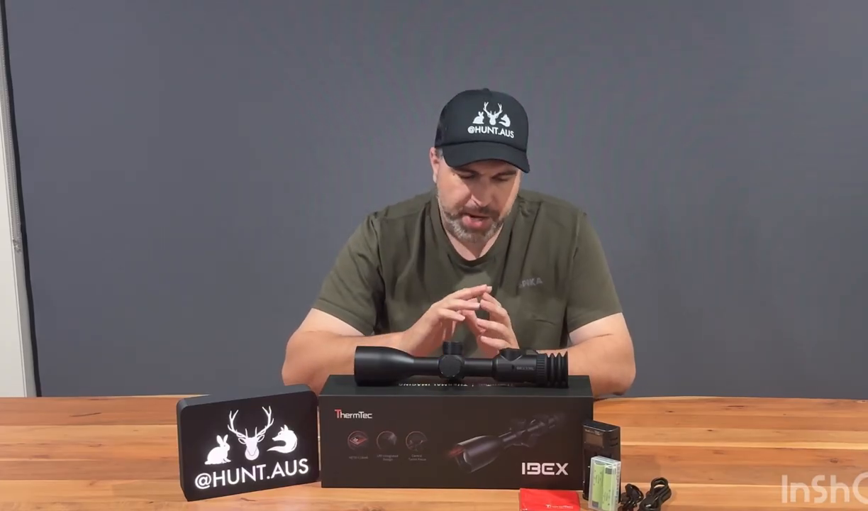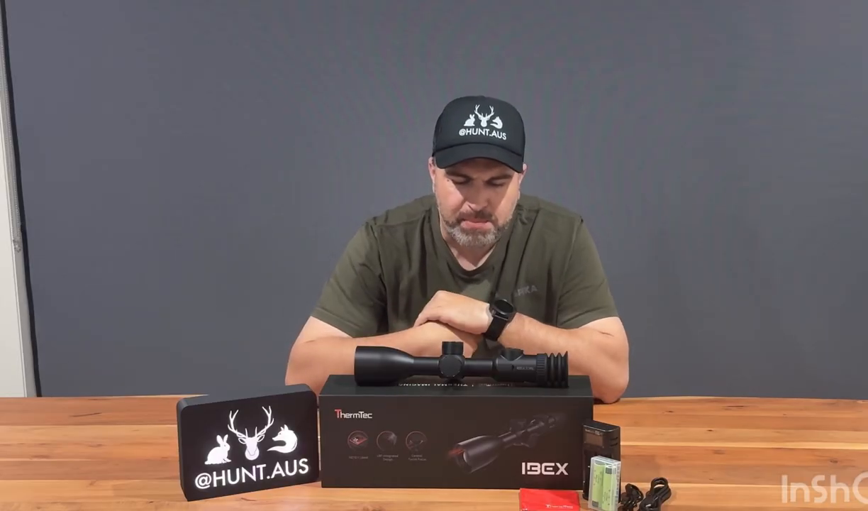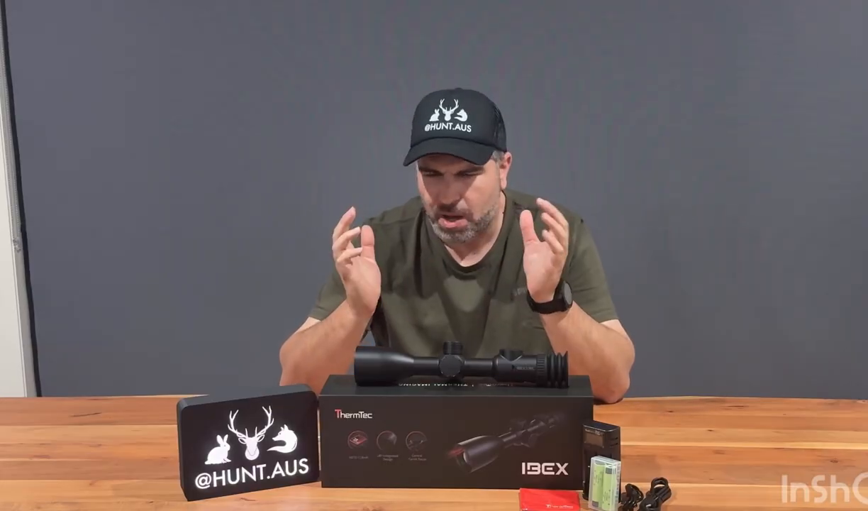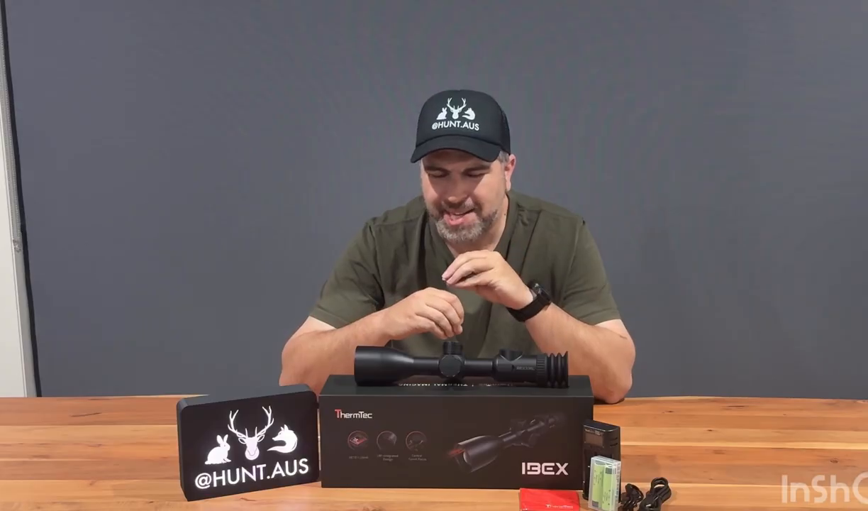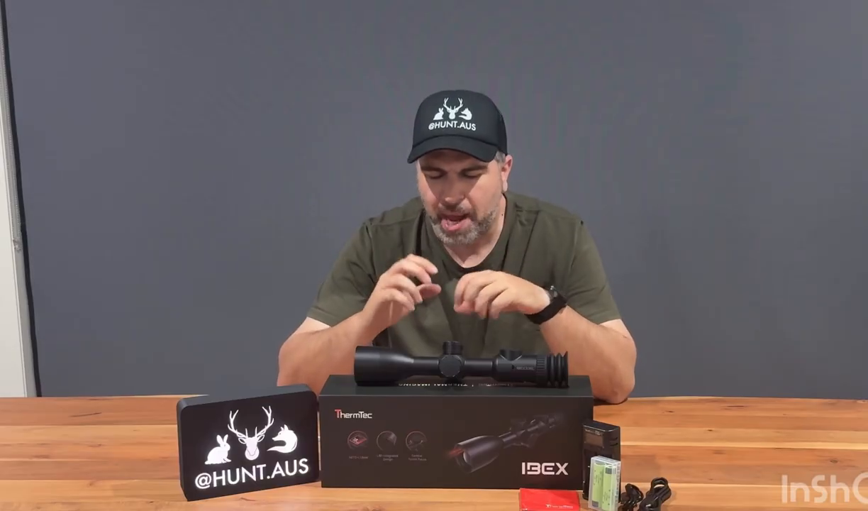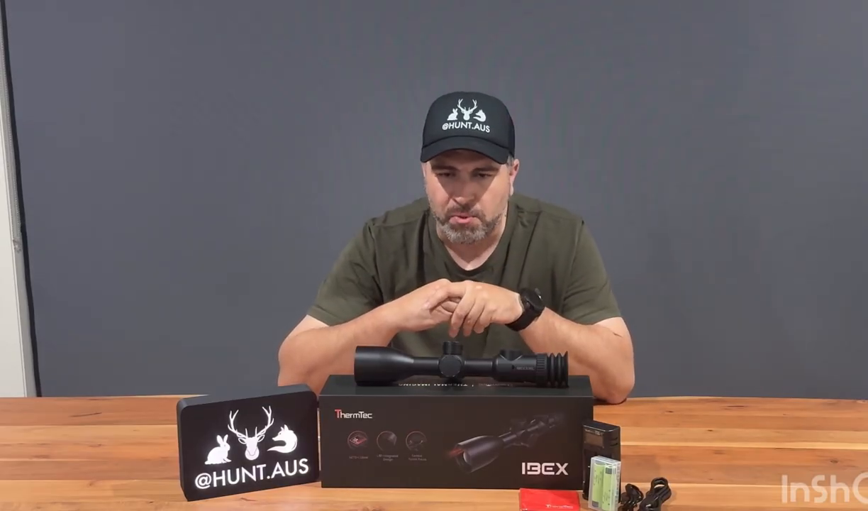So now that I'm looking at it, I can honestly say I'm starting to believe that this ThermTec unit could actually be setting a new benchmark for affordable excellence. Price point, amazing. The quality of image for a 384 by 288 sensor definitely bats above the figures itself. And I can tell you now, you actually get so much bang for buck out of this unit that you'll probably believe that you should have paid a bit more for it, even though none of us want to.